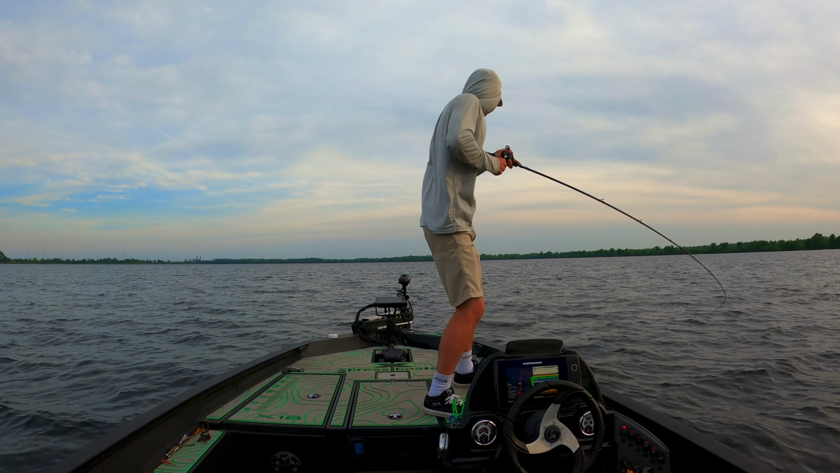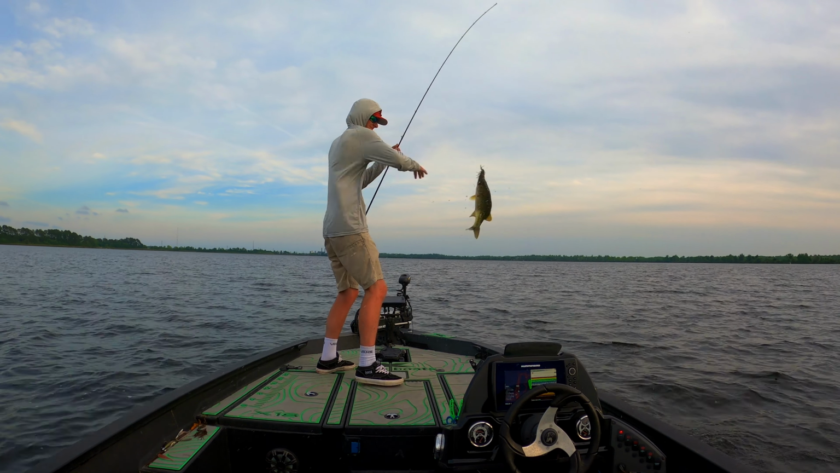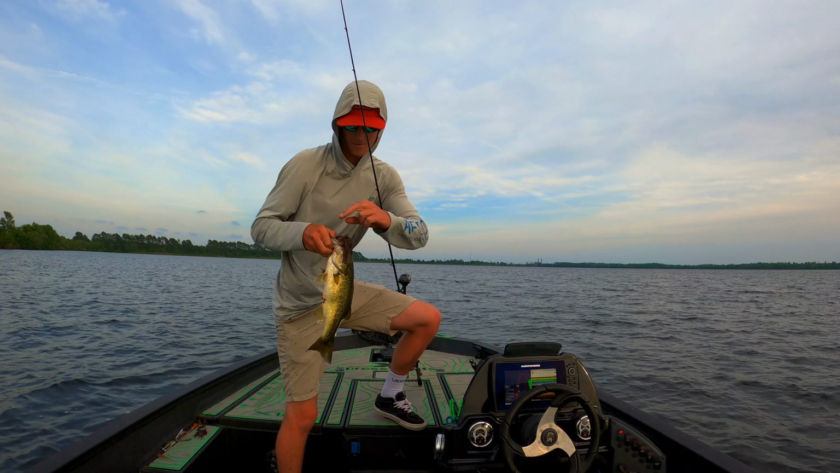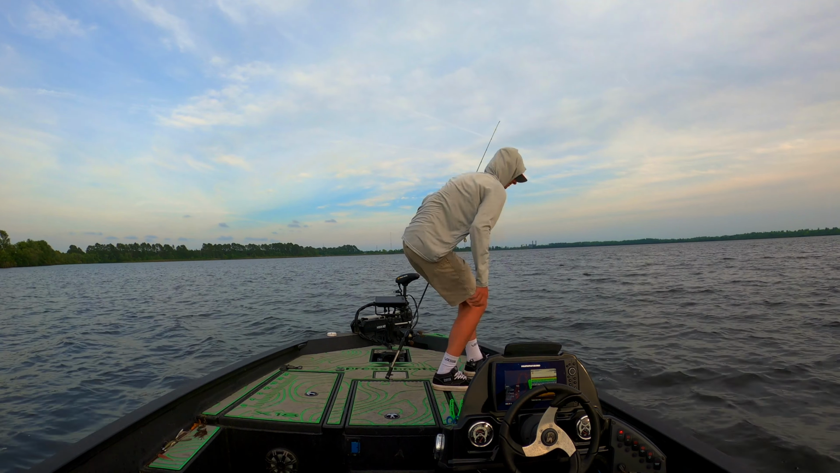There's one. Well, I was heading in, turned off all the cameras except for that one. Saw a brush pile when I was heading back in. Landed one more. And I ended up catching that fish on a flipping jig.